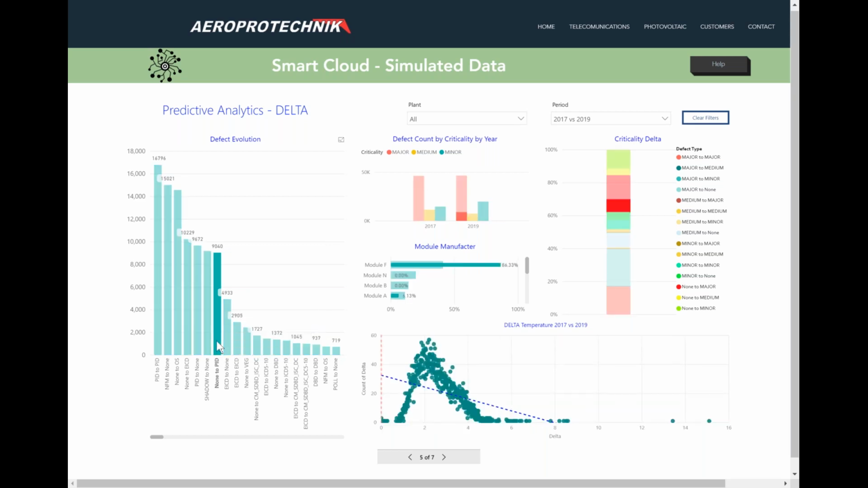If you select these cases, you can see straight away that between 2017 and 2019, 9,040 modules have been affected by PID. So 9,000 modules that were very healthy are now PID affected. This is a good insight.